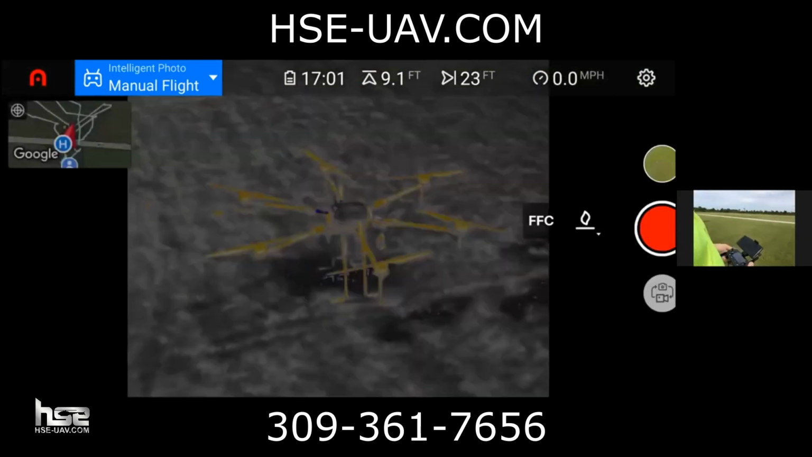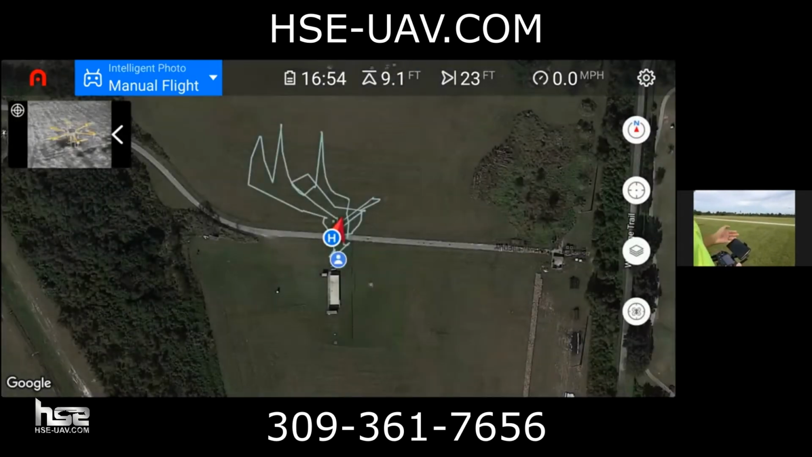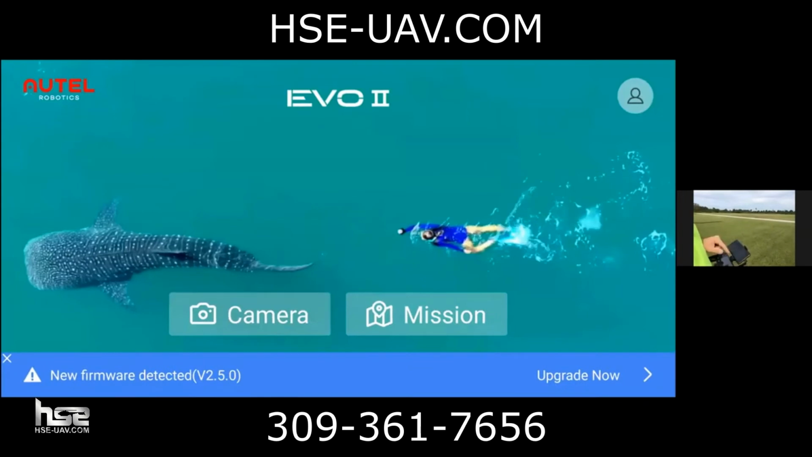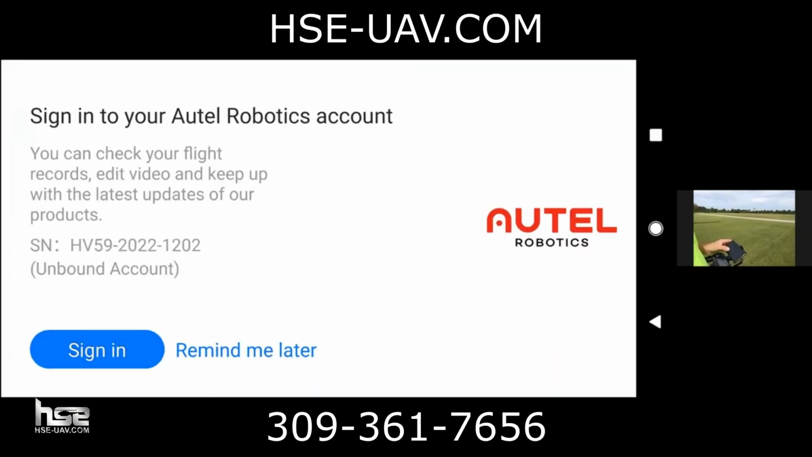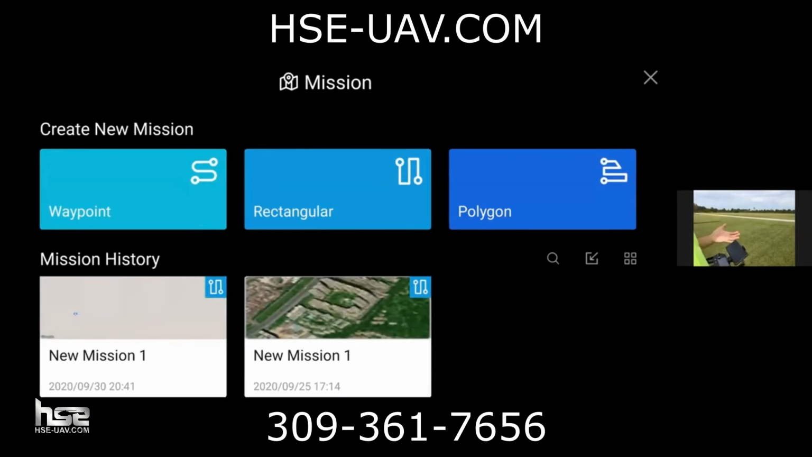I can switch back to the camera easily, just basically switch back and forth. And it has full options to actually create missions later here. So if I hit mission, I'm able to create mapping missions. I can do waypoint missions, rectangular, polygon. These are awesome. So we can actually survey a perimeter, for example.